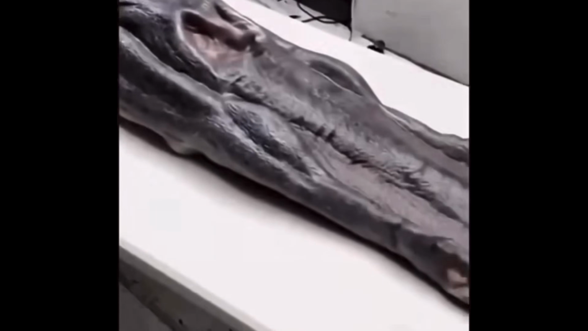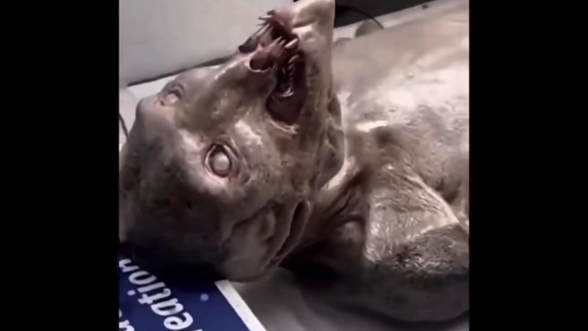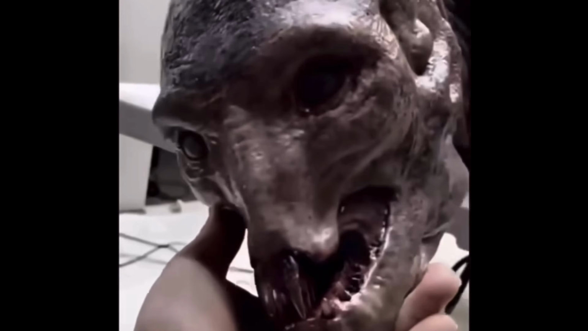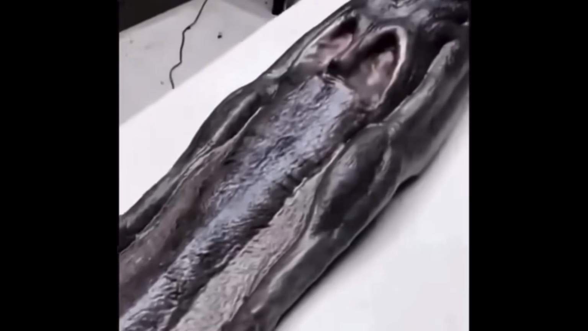We can see it has webbed and glossy skin. Its eyes are glazed over, its mouth is filled with sharp, jagged teeth with an elongated jaw. It also has a tail attached to its legs, making it look like an aquatic creature.